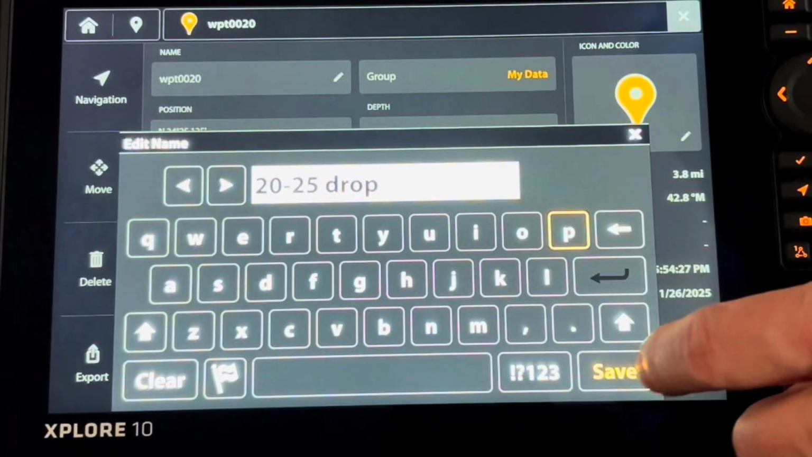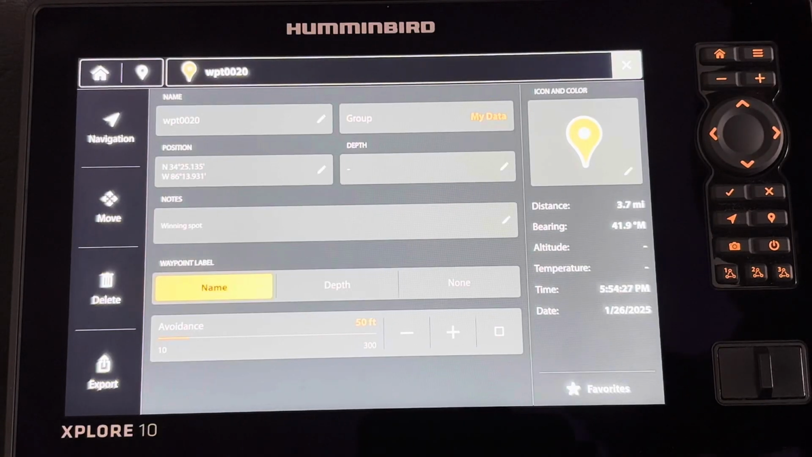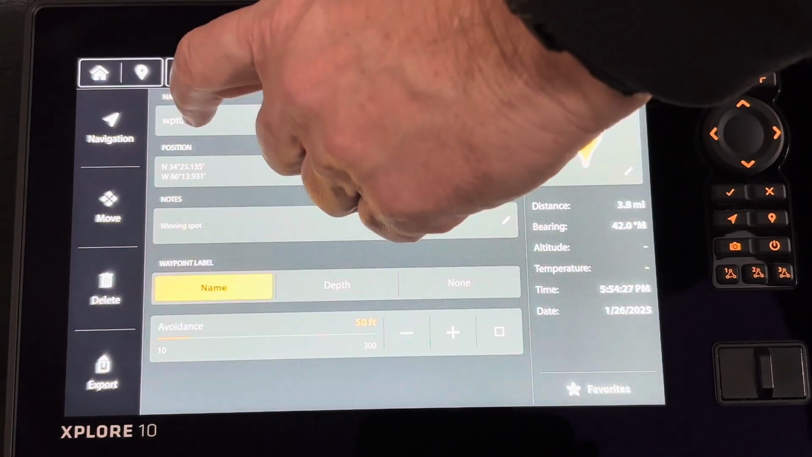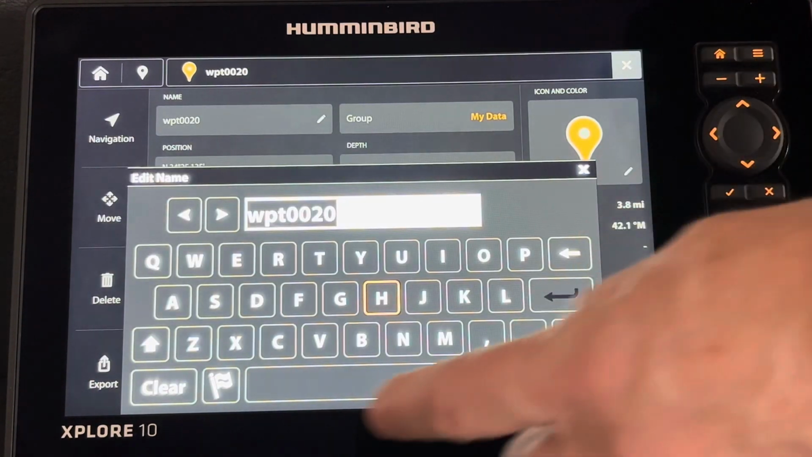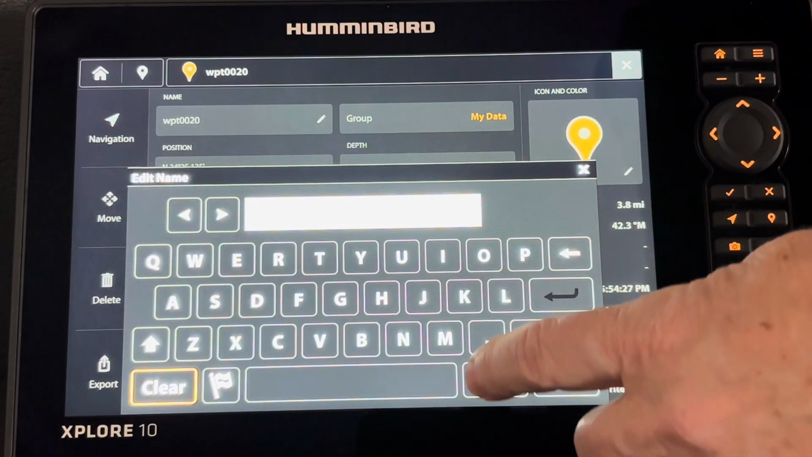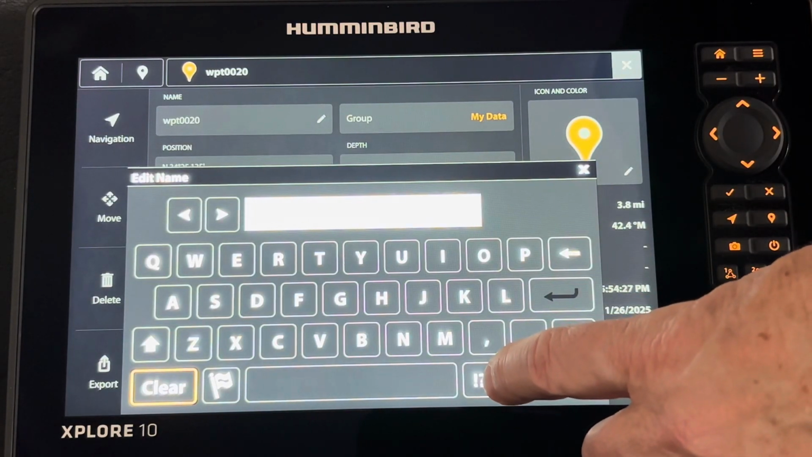The on-screen keyboard availability on Explore units simplifies the process. Renaming a waypoint is just a matter of pressing on the name. We're going to hit clear, and then we're going to name it. So this is going to be a 20 to 25 foot drop.